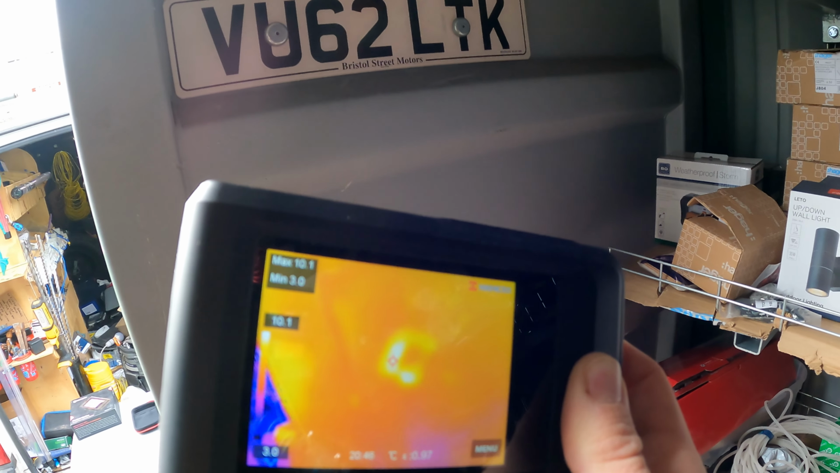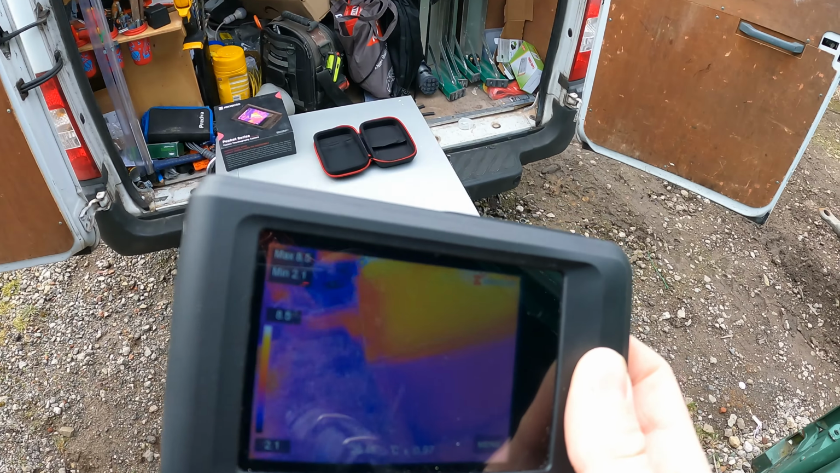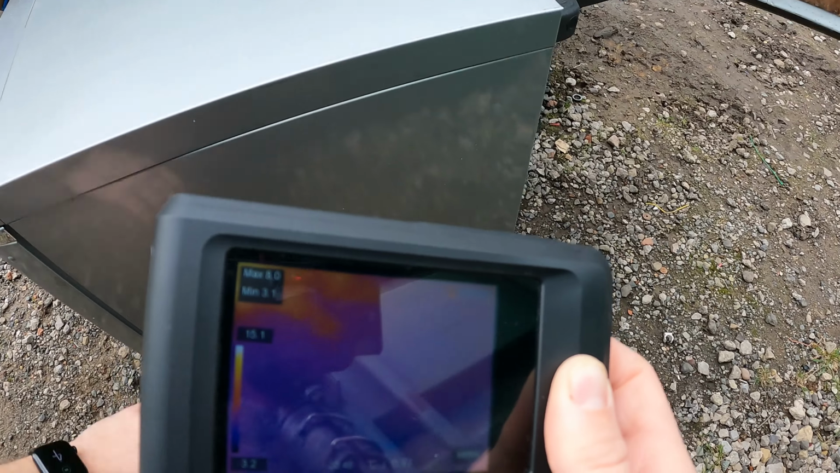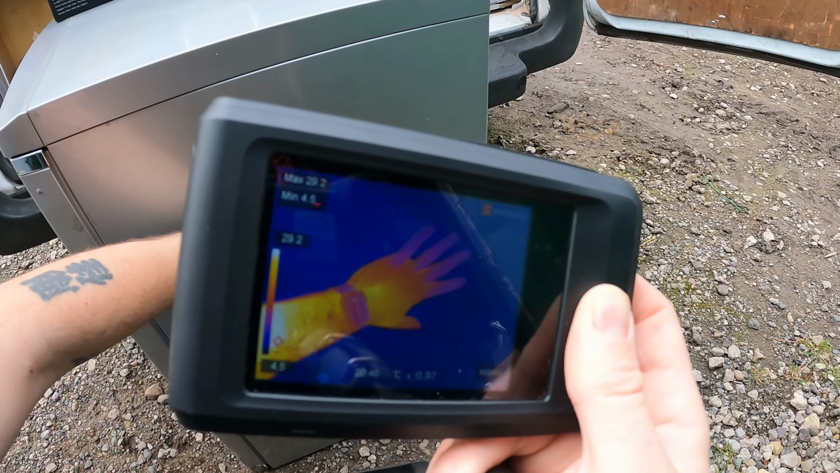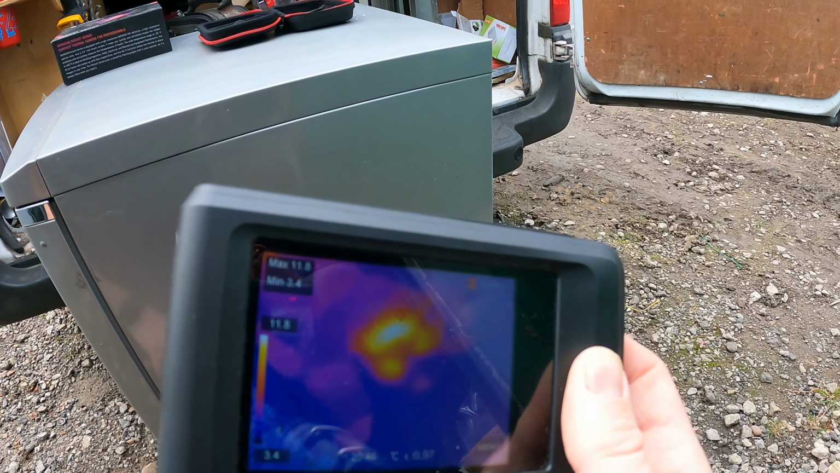Leave my hand there a second and you can see it. Let's do it on something a bit colder than that so you can see. Down here, look at this. Cold fridge. Look at that handprint left. And it stays there for quite a while.